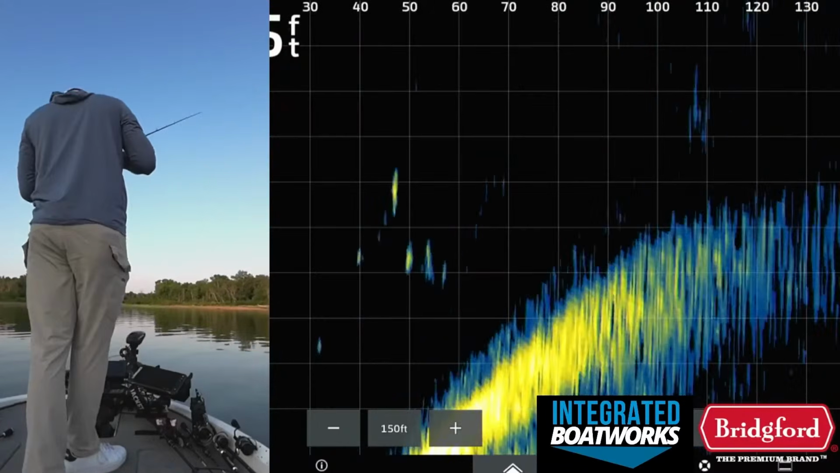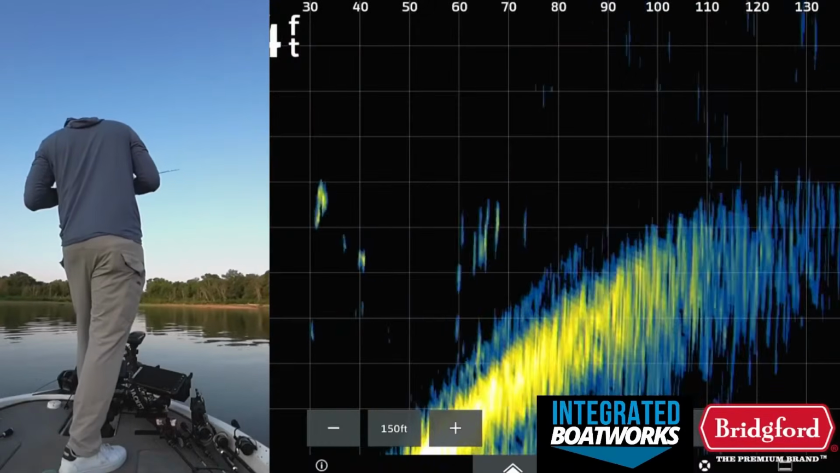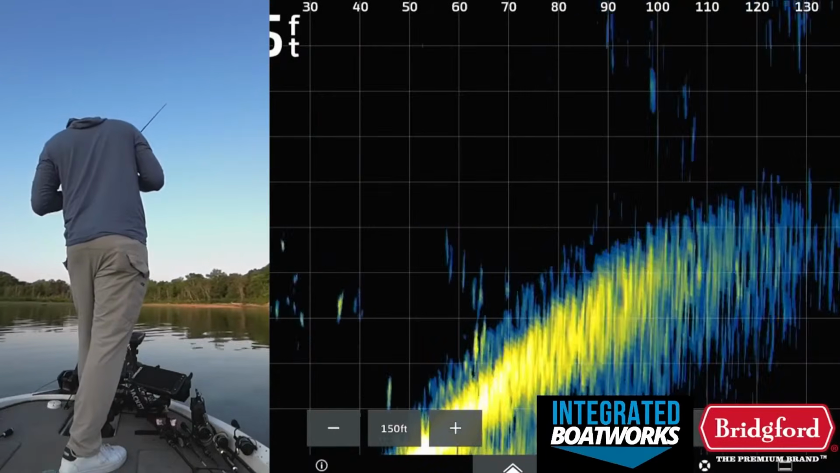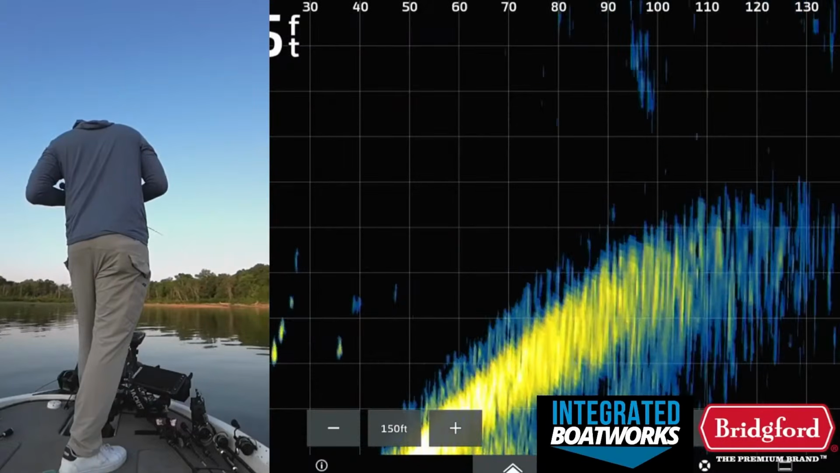Ah, look at him on the Livescope. They're going crazy on it. Oh my gosh, look at all those fish. And they all hit it. And none of them committed.